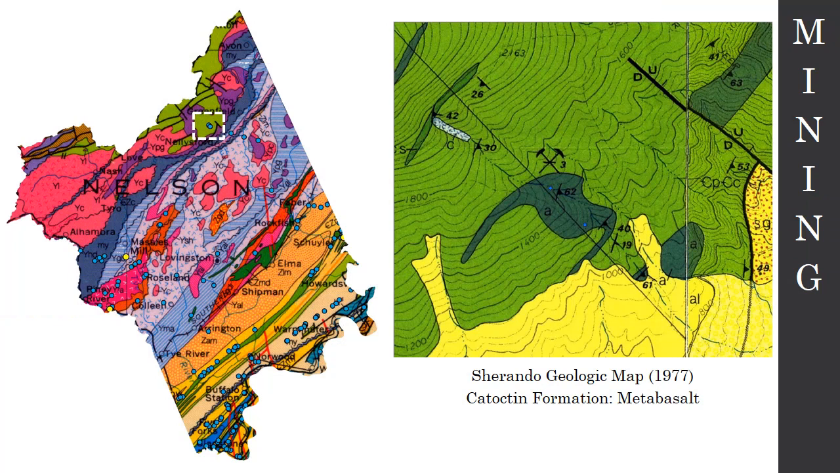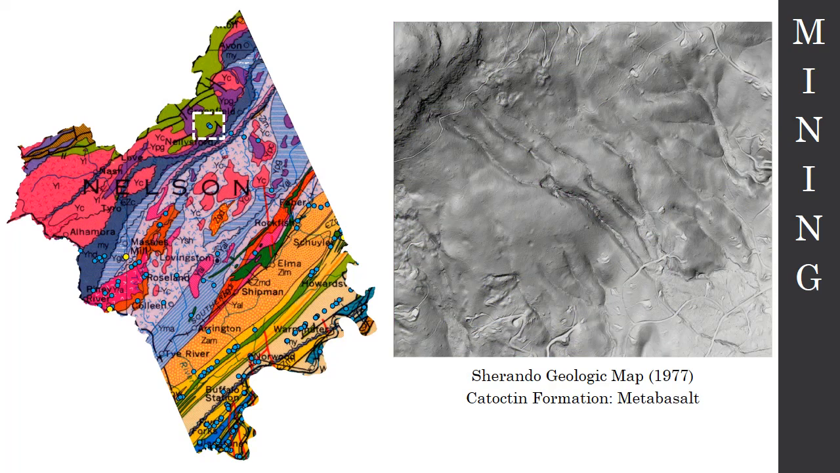We're going back over into my favorite geologic unit, the Catoctin metabasalt. And what you're seeing is a portion of the Shenandoah geologic map from 1977. And all of this green is Catoctin, and there's a bunch of different types of Catoctin metabasalt. That's what the various greens mean, but let's just call it all Catoctin for right now. And let's look at this on the LIDAR. So there's a lot going on here. There's a lot of erosion going on, but let's zoom in a little bit further so we can see these mines right there.